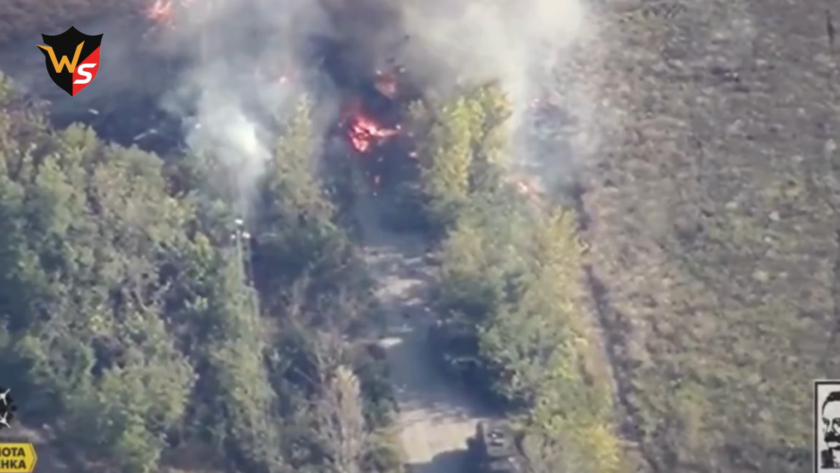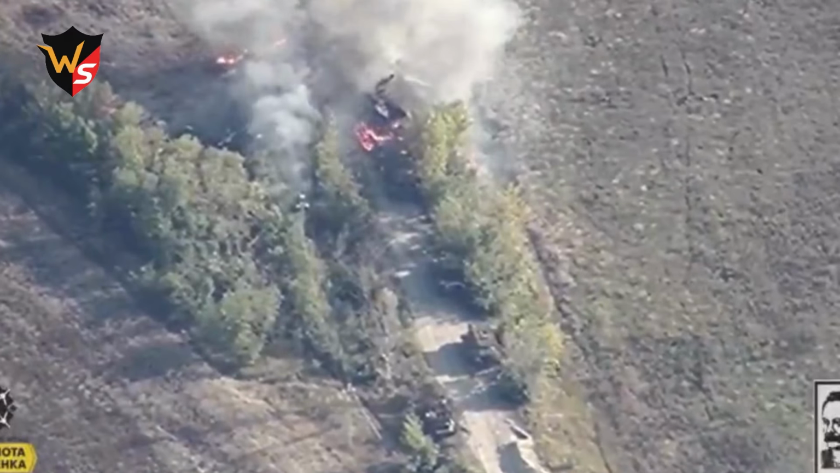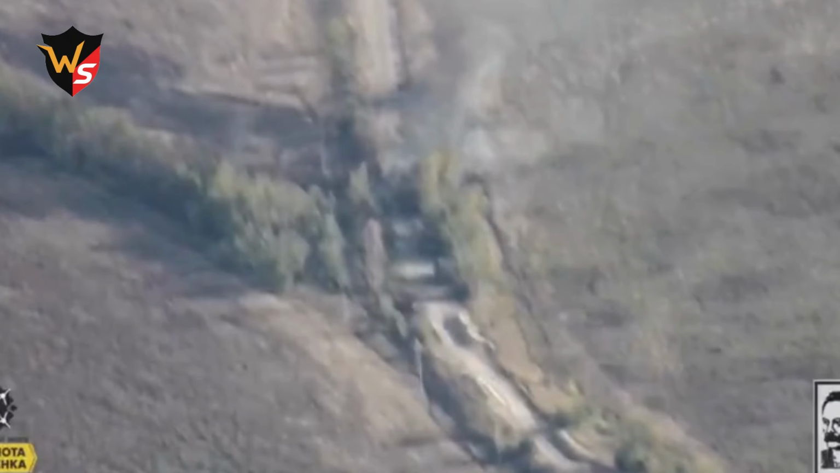The outcome was disastrous for the Russian Marines. 7 armored vehicles destroyed, some by HIMARS, and heavy personnel losses. Instead of a breakthrough, they suffered a decisive defeat and were forced to retreat. This footage is a vivid reminder that numbers and armor alone do not guarantee success. The true advantage on the battlefield lies in professionalism, coordination, and determination, exactly what the 79th Air Assault Brigade demonstrated, once again breaking the enemy's most ambitious plans.